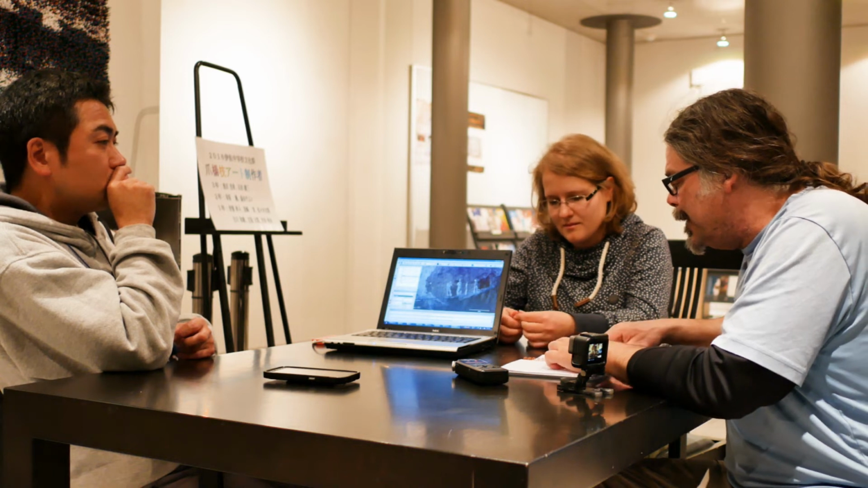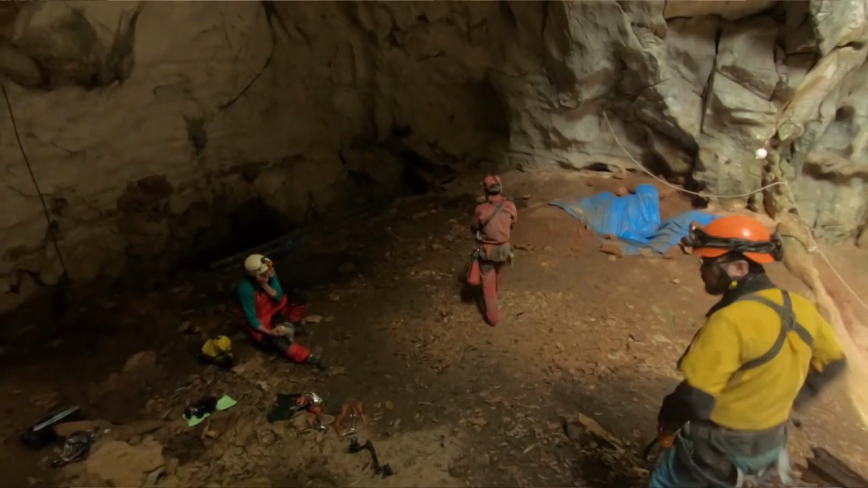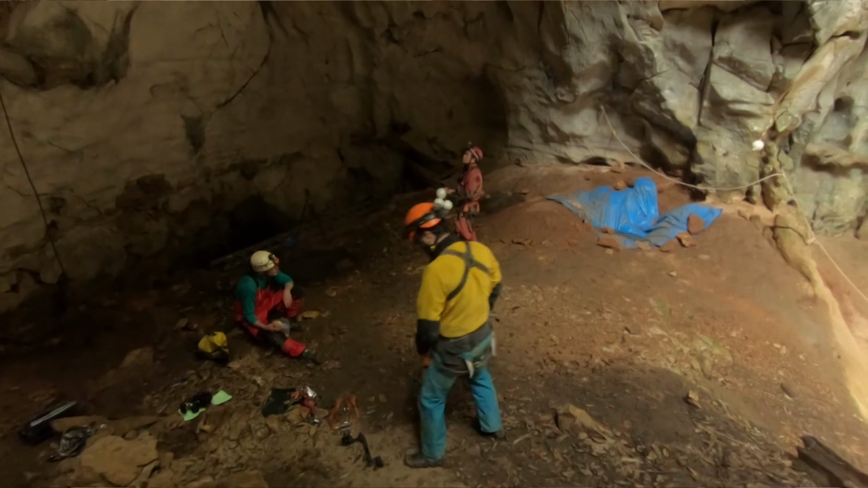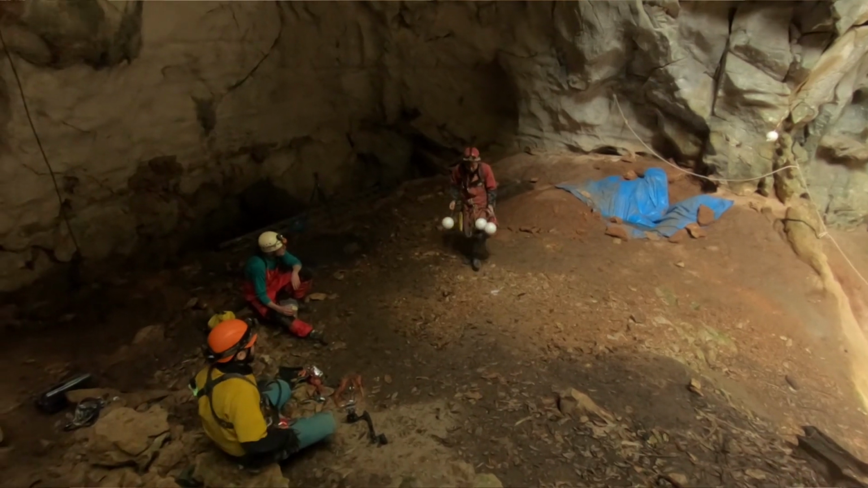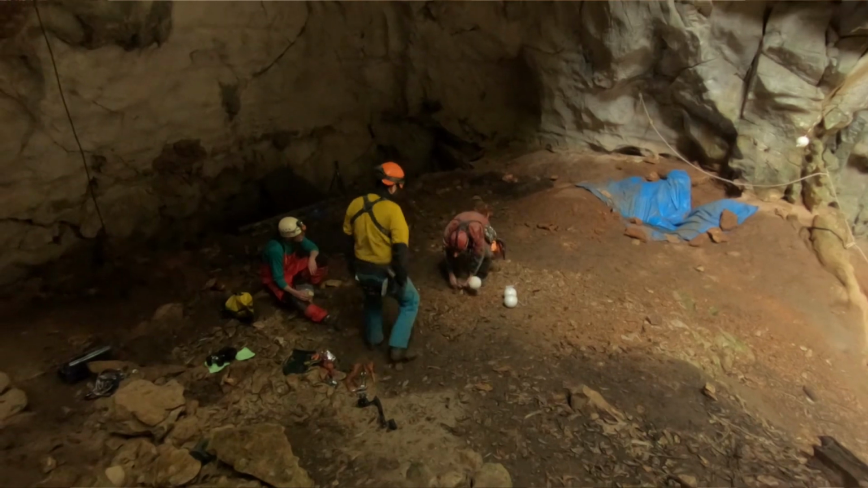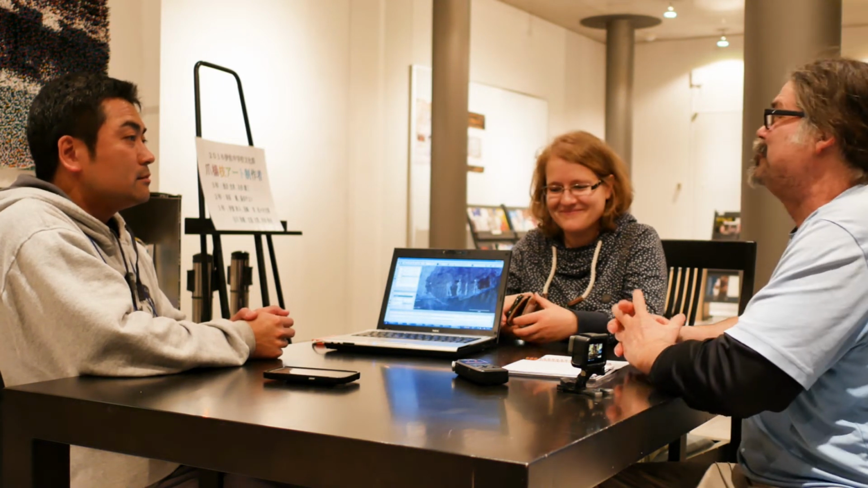And then how many cavers are needed to run a scan project, and what are their jobs? Just one person. Just one person? Yeah. Sets up those spheres, runs the scanner? Okay. It takes us 4.